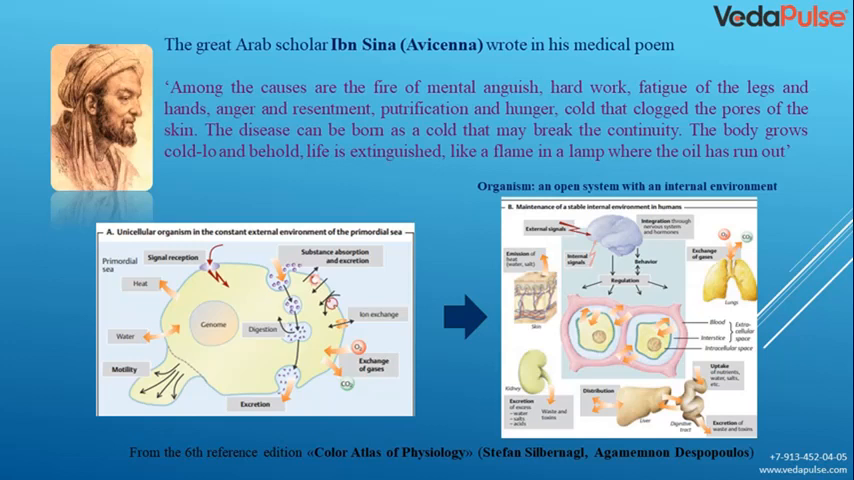And this requires registration of the body's thermal portrait. I saw very good pictures from the 6th reference edition of the Color Atlas of Physiology, which I came across in St. Petersburg, about the thermal radiation of a single-celled organism, with all the other secretions and perceptions that are there, including human beings. Heat is released through the human skin. These are ATP reactions that occur inside the mitochondria. As a result, a person should be at an average temperature of about 36.5 degrees, a little higher or a little lower.